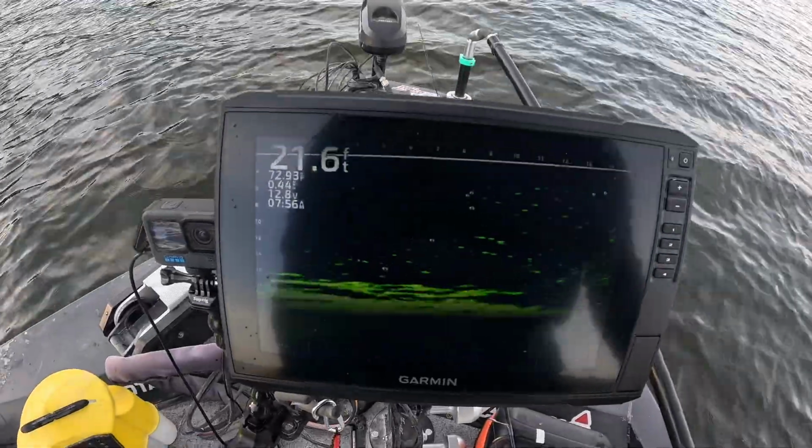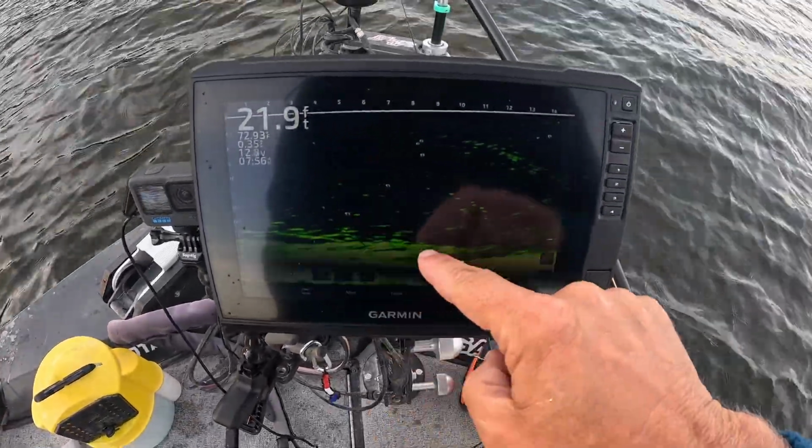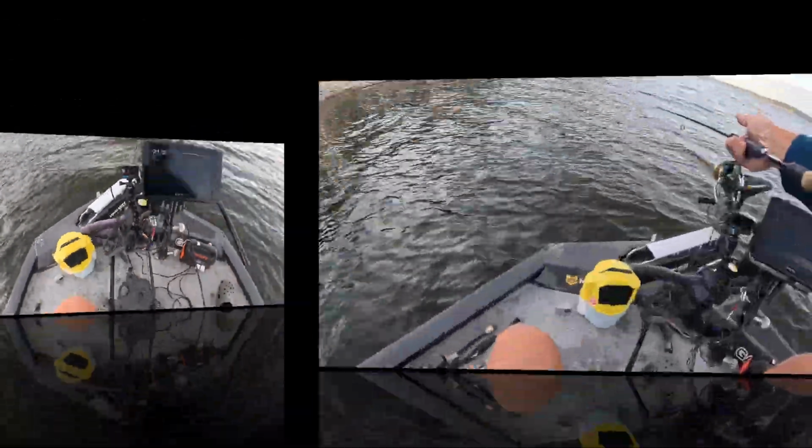I don't know if you'll be able to make out the screen, but they're just stacked up down here on the bottom of this cedar tree. Stacked up in there.